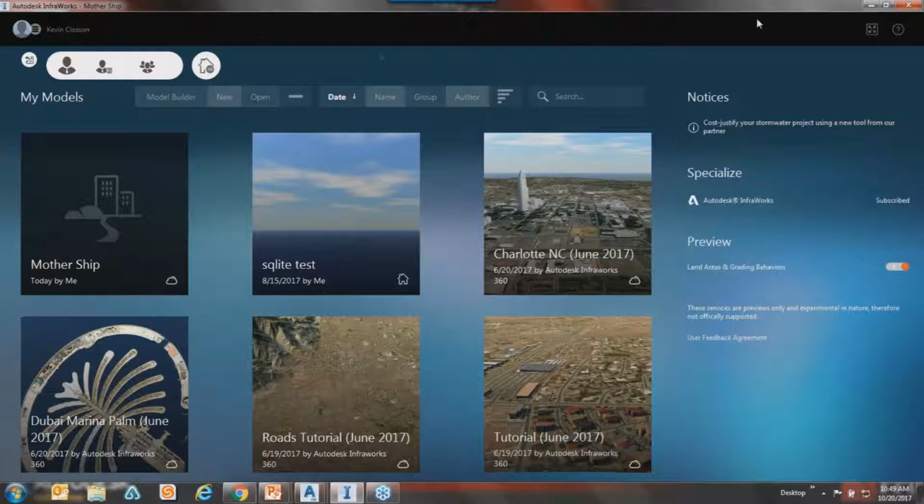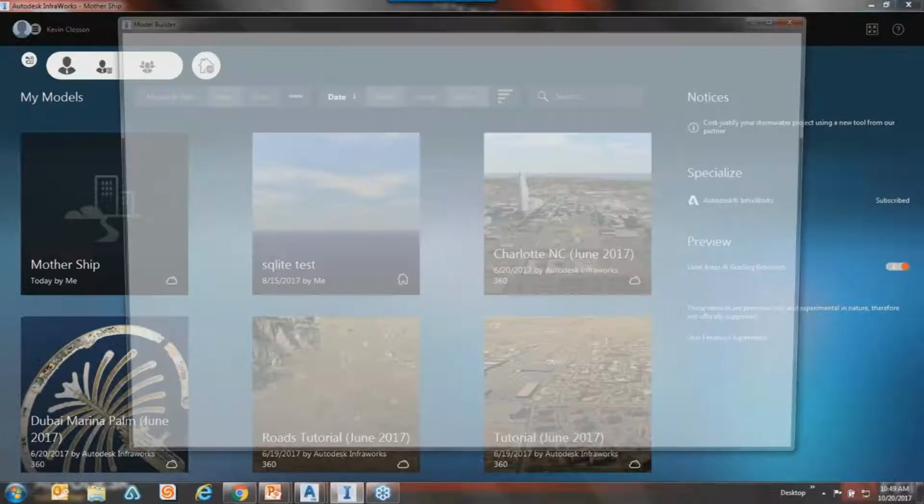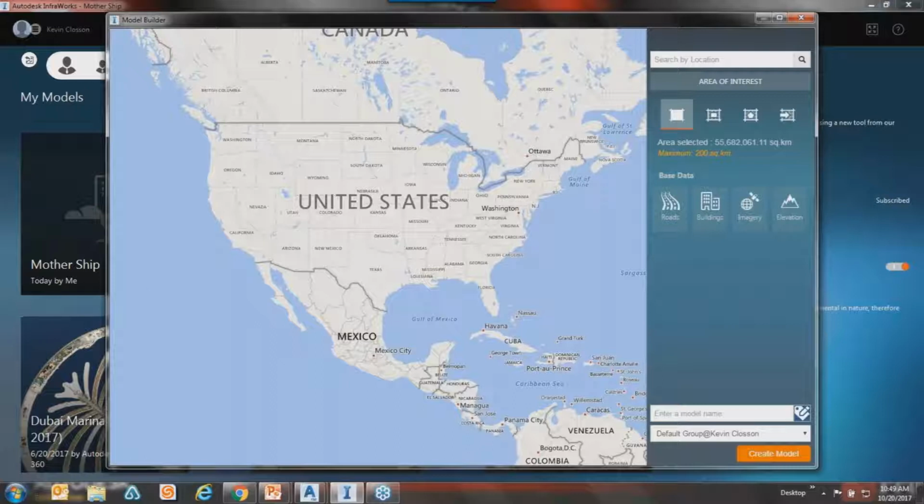So when you crack open InfraWorks, you'll notice this is the interface here. There are different projects already in place, and in fact, through the magic of TV, I threw one together real quick so we didn't have to wait for it. It's surprisingly quick though. To prove the point, if I knew a location, or maybe a landmark, you go into what's called the model builder. And this pops up here.